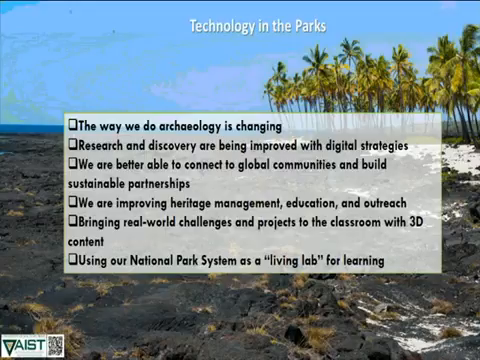Well, this is a really great example of how the CESU program is enabling Park Service and parks to access cutting-edge technologies.